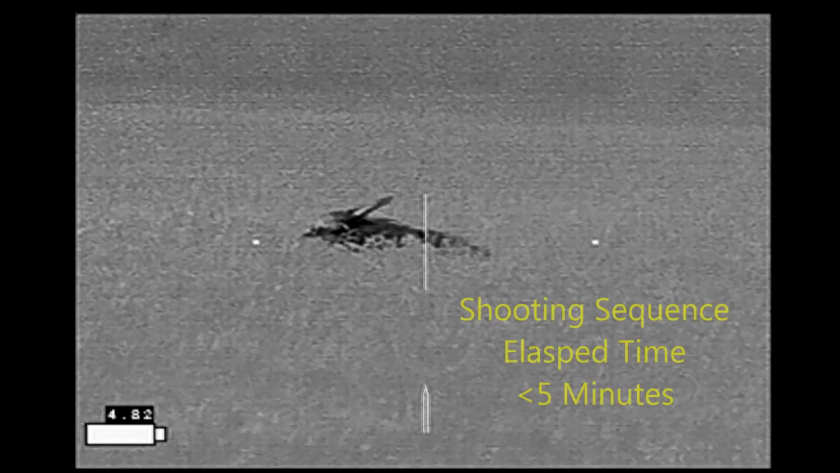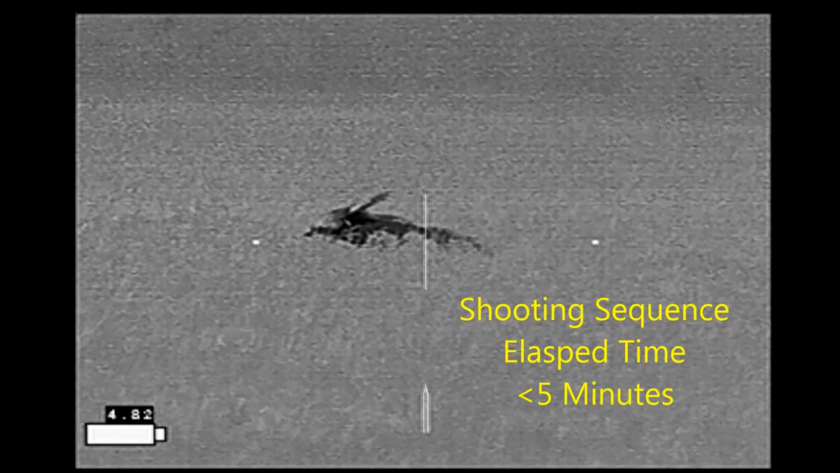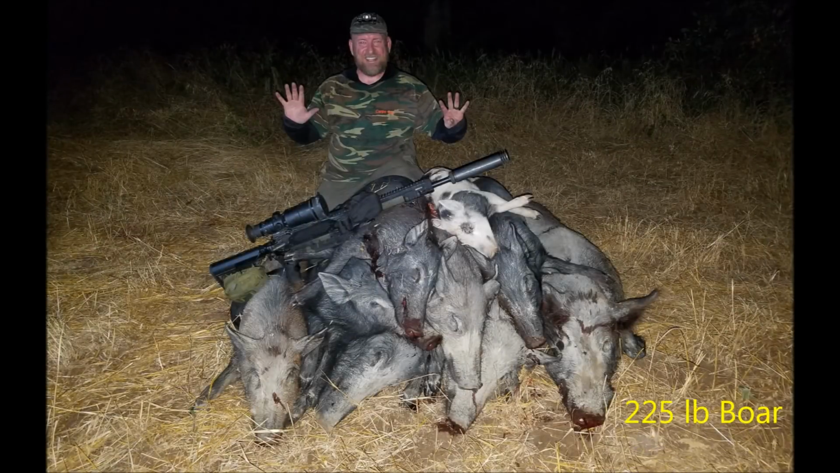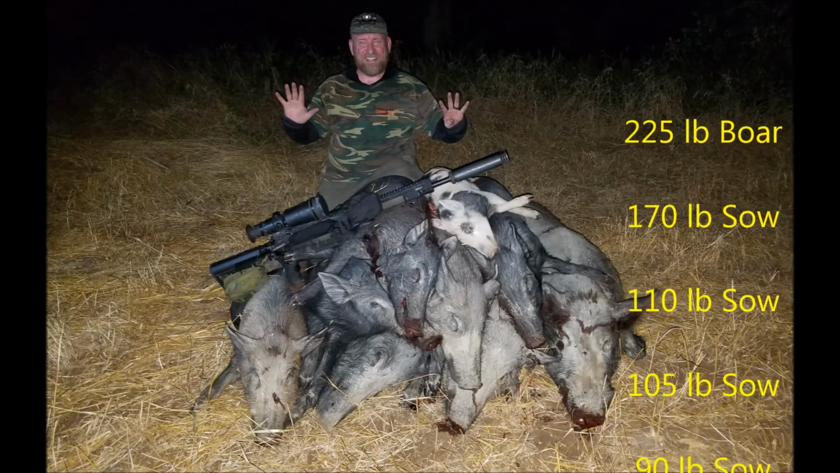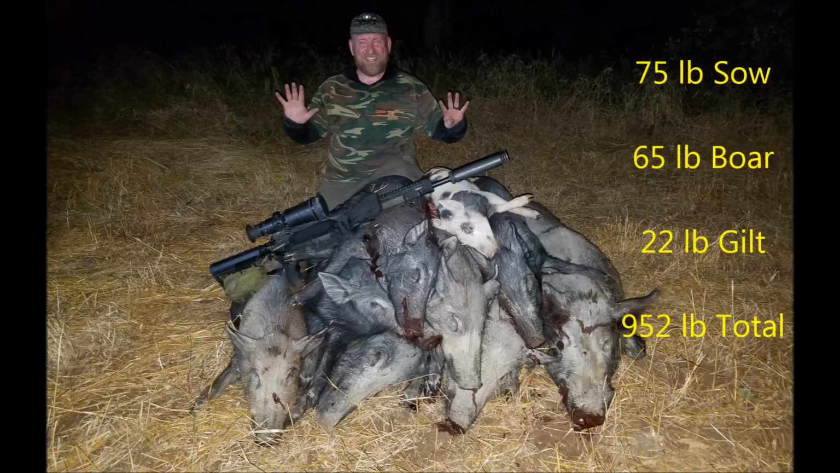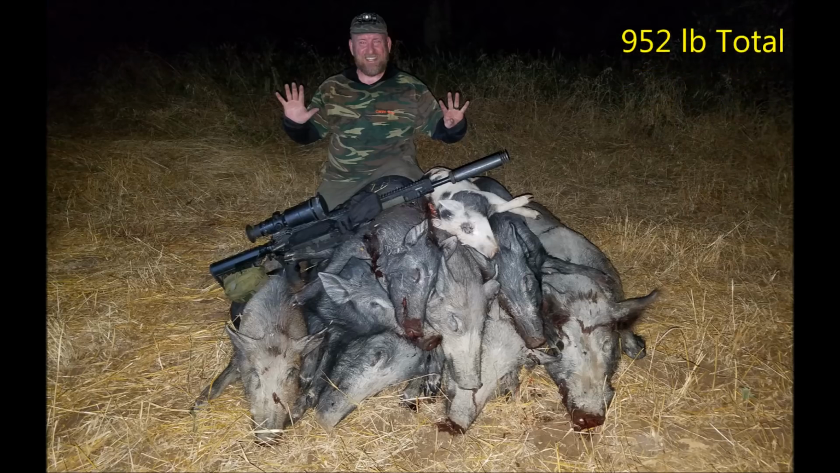From first shot to last took under 5 minutes, from a total of 3 different firing locations. The end result was 9 hogs down, with a total combined weight of 952 pounds for a very good night.